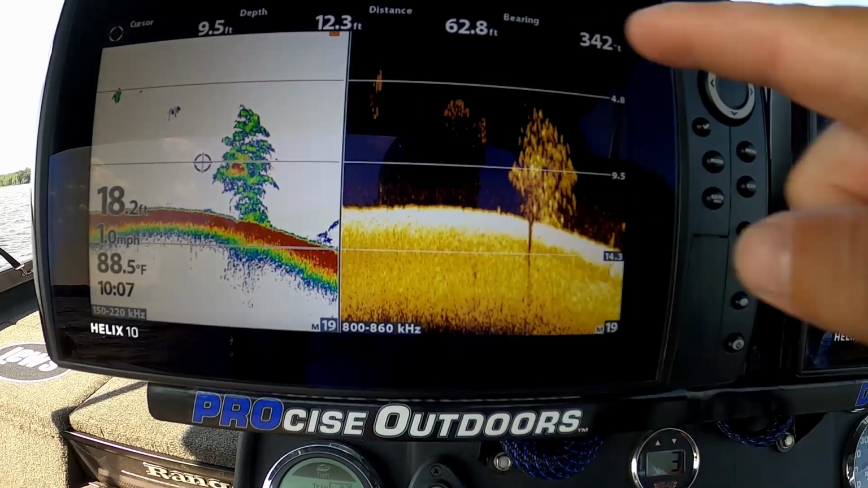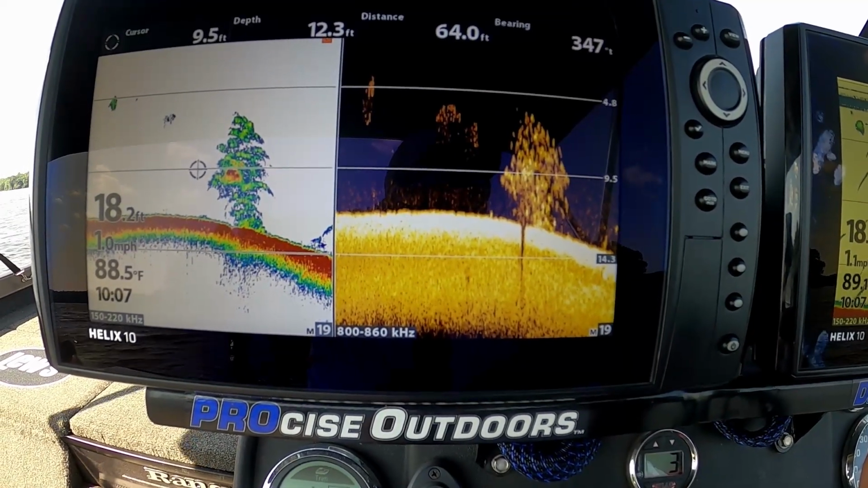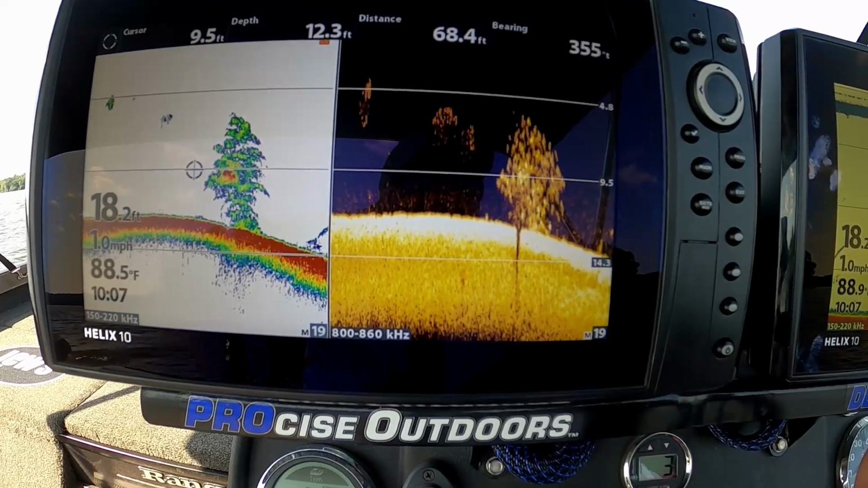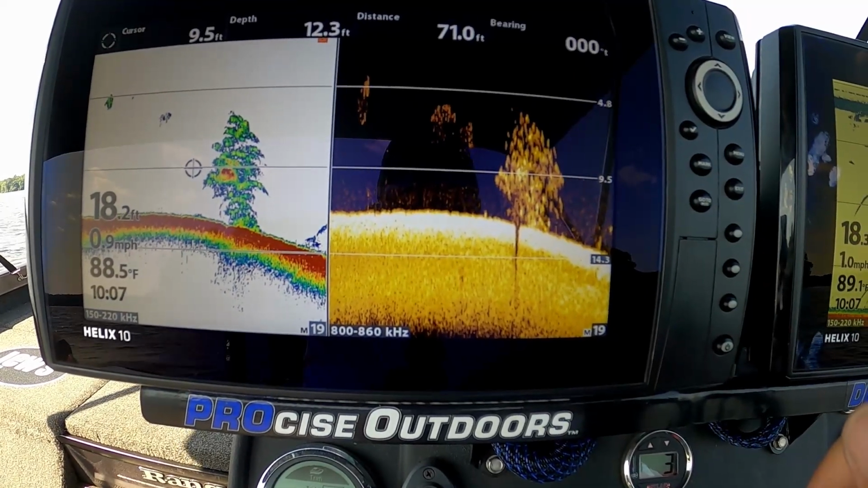Even though it's the same image shared over here, they're still two different images, which I find odd. They must have changed something on the Gen 4s on the 2D than what they had on the Gen 3s that this Gen 3 can't take advantage of.